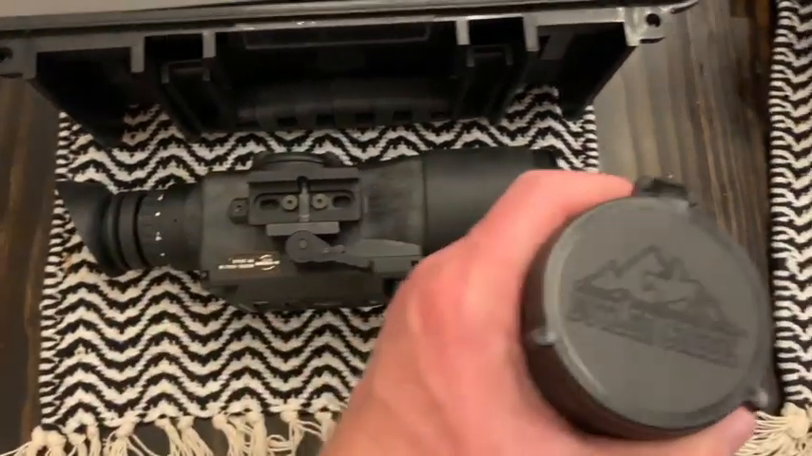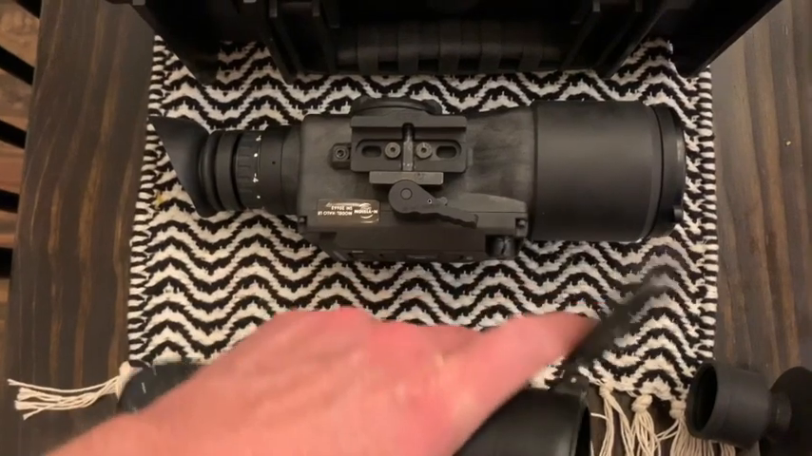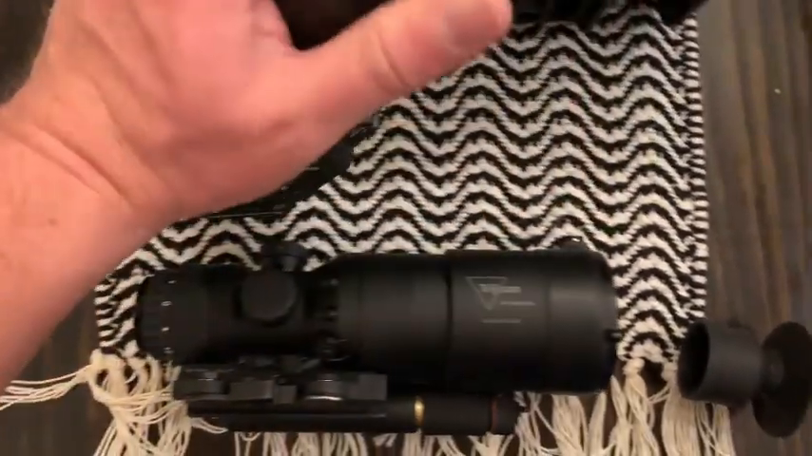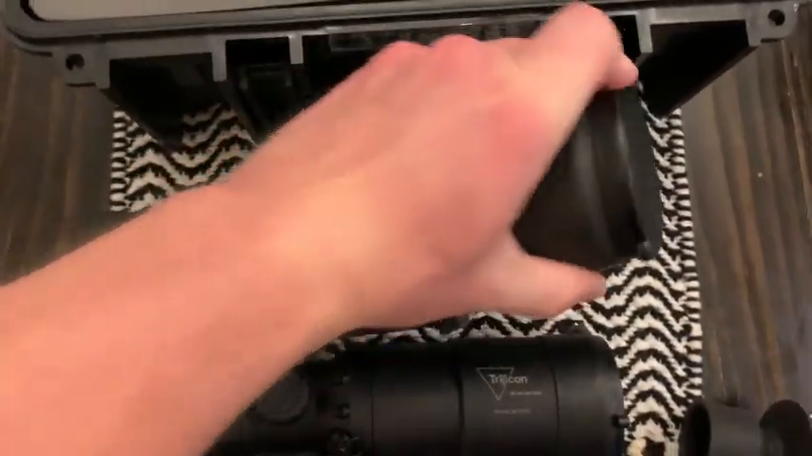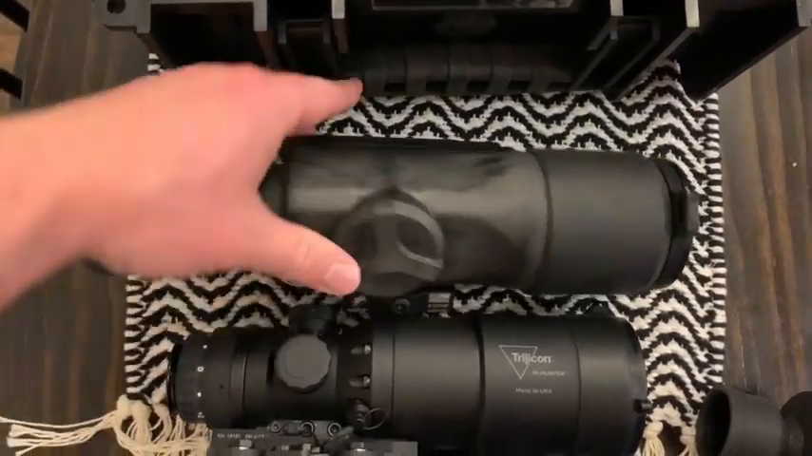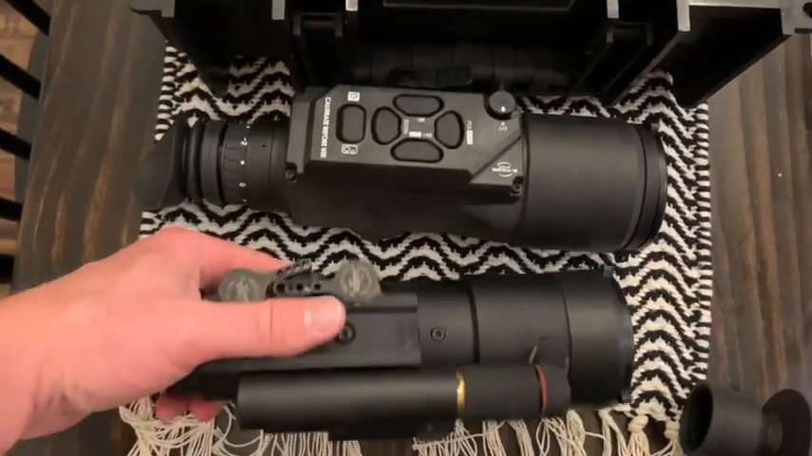The front caps, they're both, you can hear them click when you close them both. I think they do sit on there quite well, both of them do. So, not much difference there. So, it's kind of the basic functions, as you guys can see, just kind of comparing them side by side there.